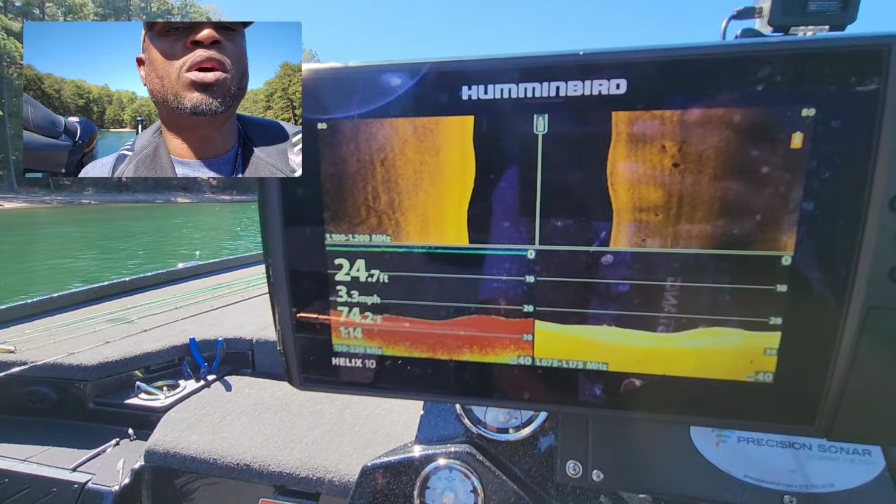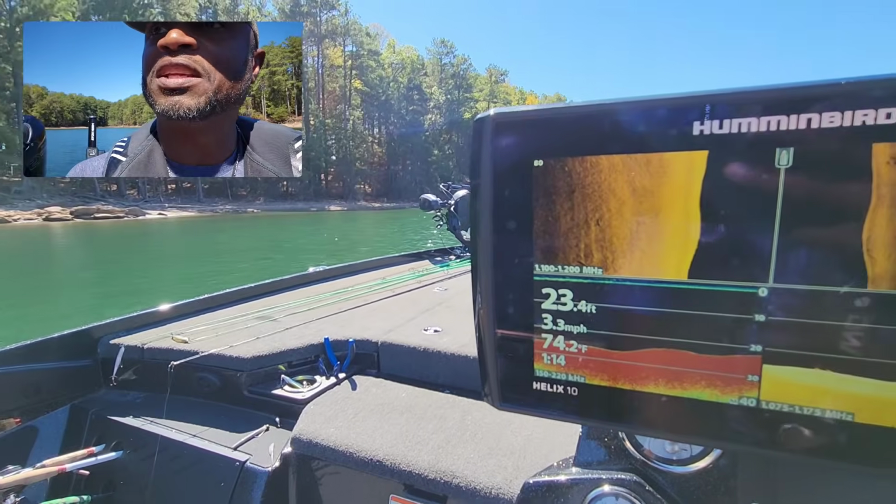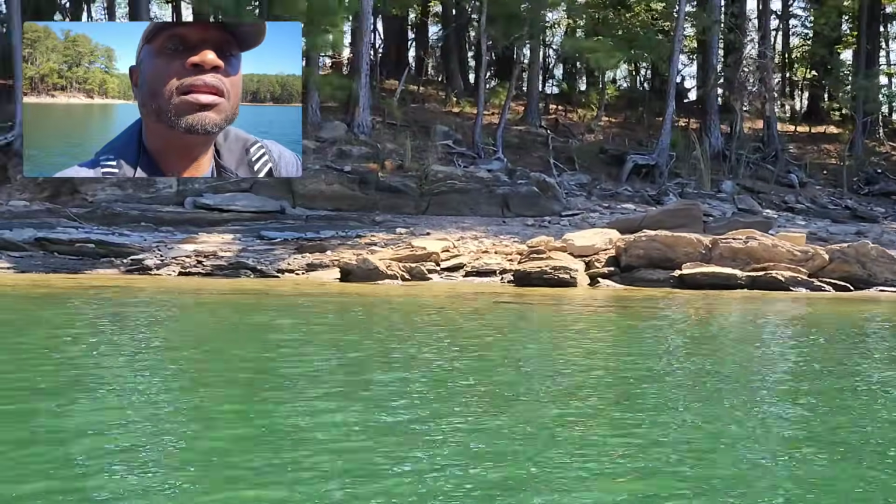Like I said, I generally want to stay in here to where the water is maybe like 15 feet or so, sometimes 20, just as long as I can see the bank. But let me get back and zoom in again for you guys. So that, there you go. So take a look at that.